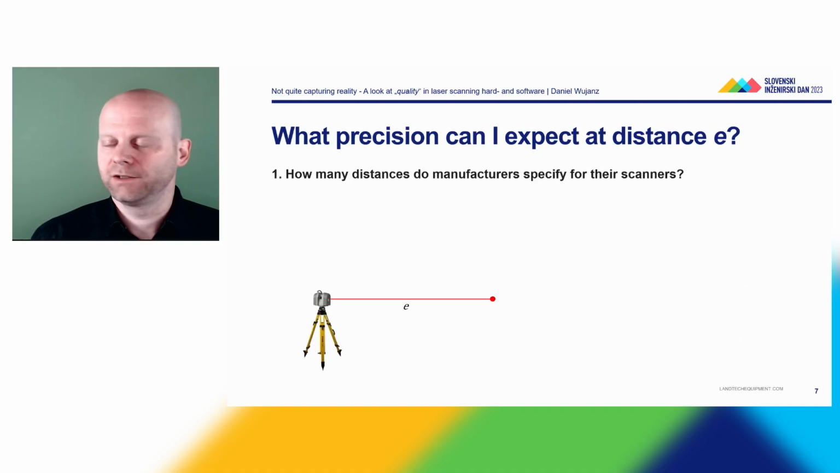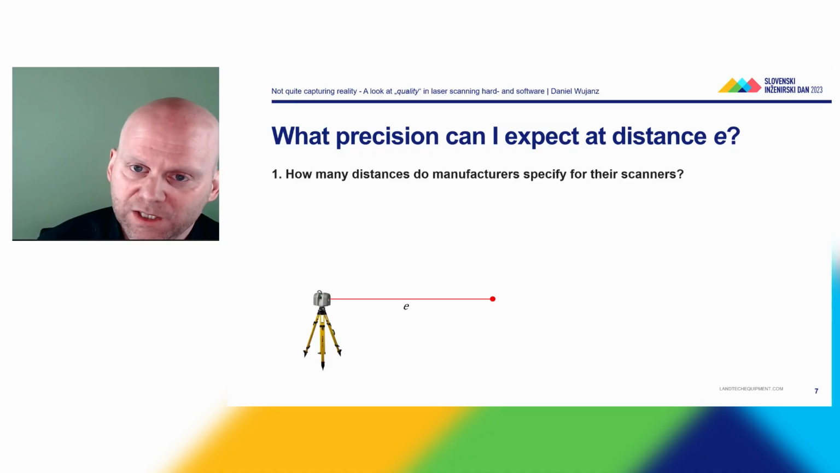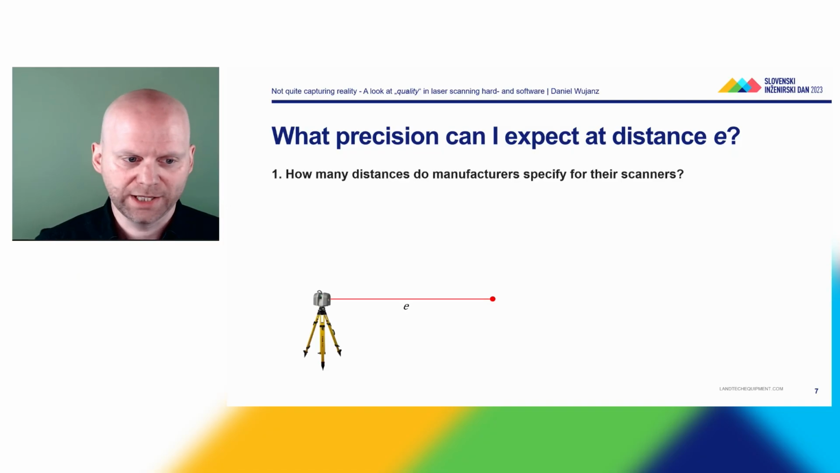So the first question, if I pose it as a question, is what precision can I expect at a certain distance E? So the first question that I had a look at was how many distances are specified for this scanner. Again, we have the laser scanner that you can see here on the left-hand side, mounted on a tripod, and we measure a distance E. And we want to see, well, first of all, how many distances are specified.